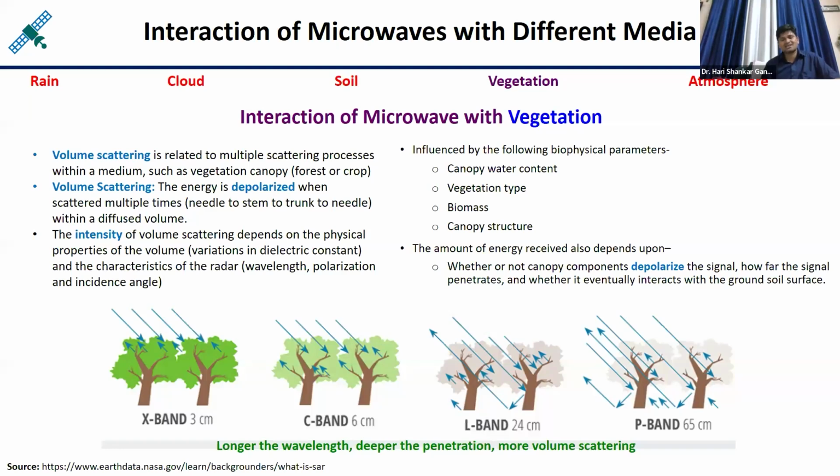That means what the soil characteristics are, what kind of features are there over the earth surface, just in between or just below the trees. That information you can capture, and this is the beauty of the longer wavelength. If you are further increasing the wavelength, then the signals are penetrating, multiple signals are reaching the earth surface, and multiple signals are backscattered from the trunk as well as from the canopy. It means a large amount of information you can collect from the vegetation if longer wavelengths are being used.